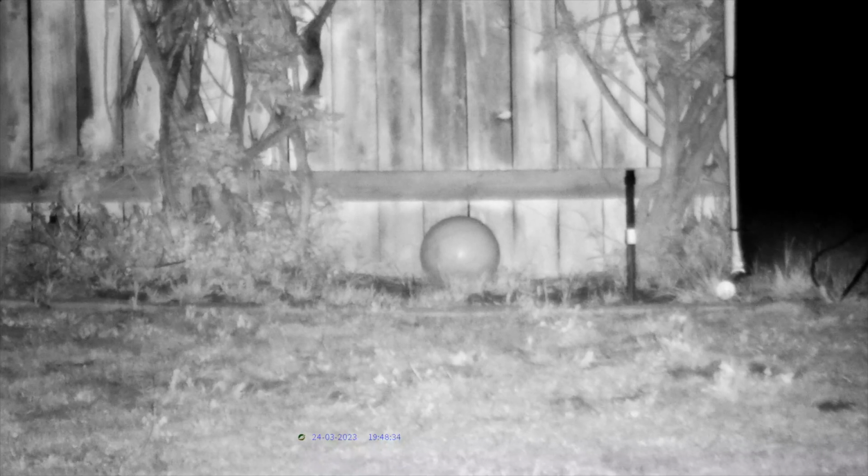Here's 1080 at 30 frames per second. IR setting is number 8, and it's on a spot. Here's a downed oak tree about 75 yards away. Just give you an idea. And we're at 4K 30 frames, and the IR setting is on 8, and I have it wide open right now. We're going to do a little test in the backyard.